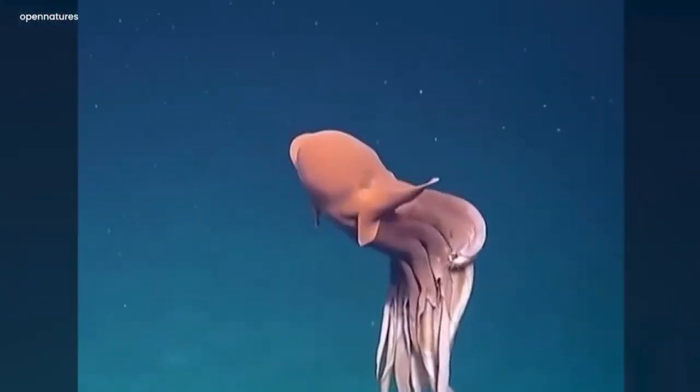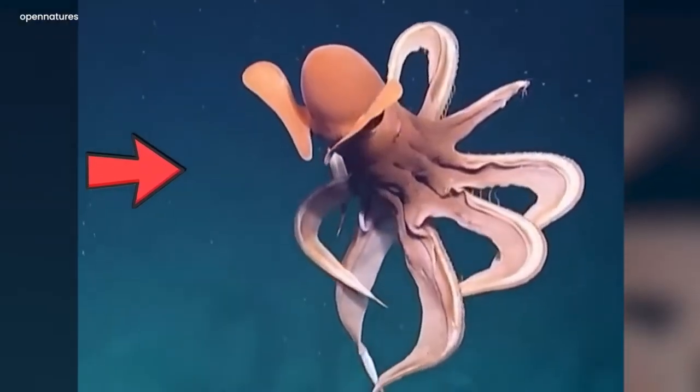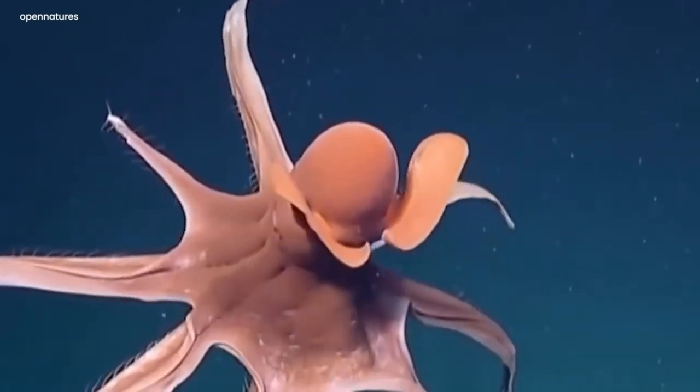One such spectacular video surfaced over the internet, capturing the beauty of a giant octopus at the very depth of the ocean. In the video, an unusual kind of octopus made its appearance. The octopus had an orange-colored body with long iridescent tentacles that were swaying freely in the ocean.